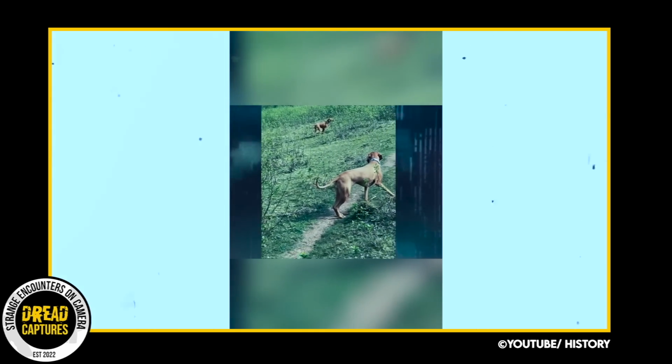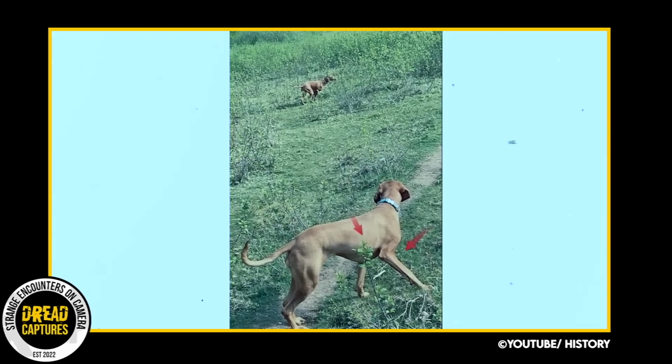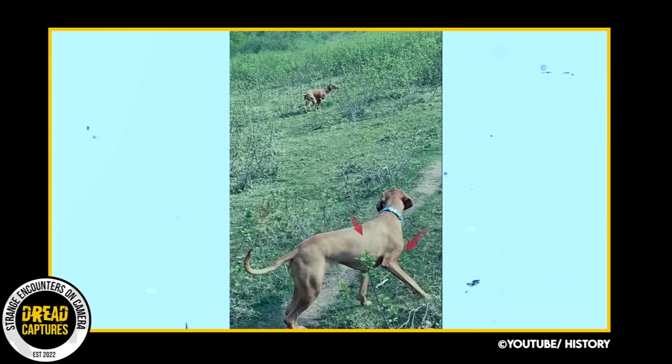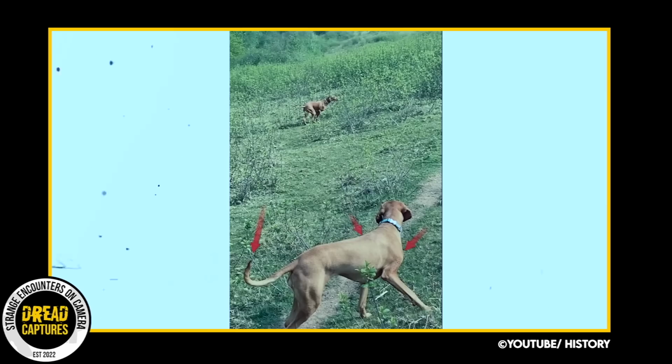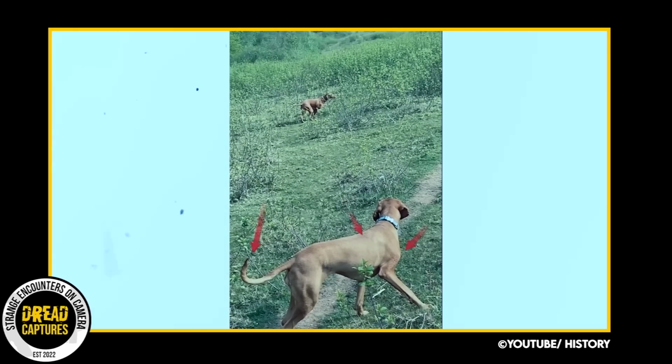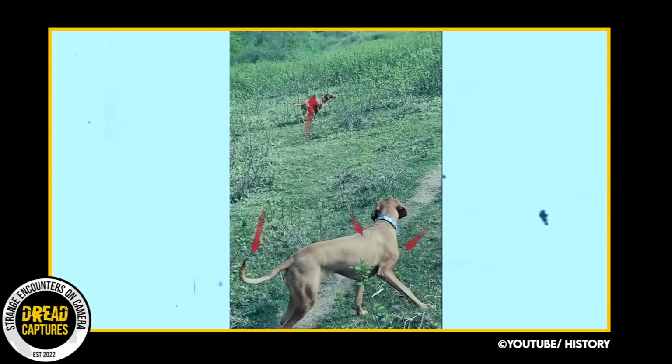The couple walks closely behind their dogs, but suddenly the dogs halt in their tracks, not focusing on anything in particular. It looks like they're frozen in time, but as you can see by the camera footage, the leaves around them are moving, but the dogs remain motionless.